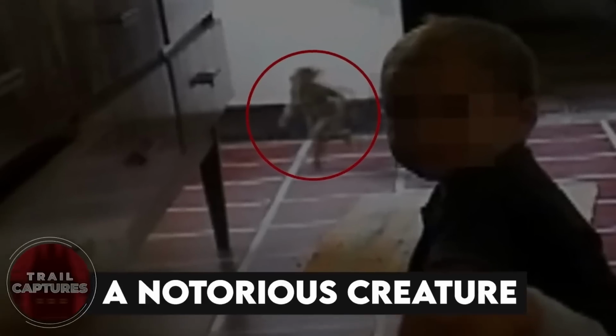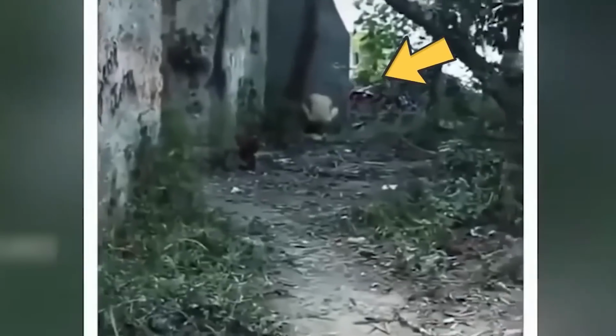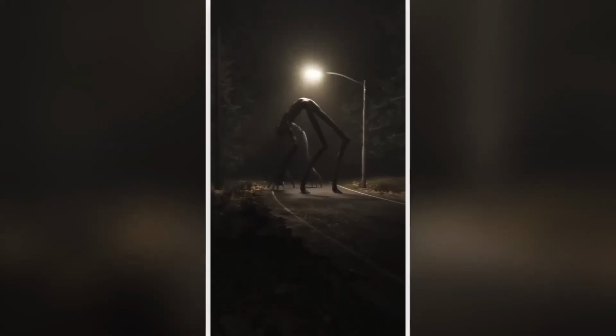A notorious creature. Creepy things can happen anywhere, and creepy creatures can appear anywhere, and this woman experienced it at home. While all she wanted was to record her baby playing on the ground, she ended up getting footage of a tiny being running free in their home. And no, it wasn't a lizard or a rat. In fact, it looked kind of like a human, but a very tiny one. So does that mean dwarfs are real?